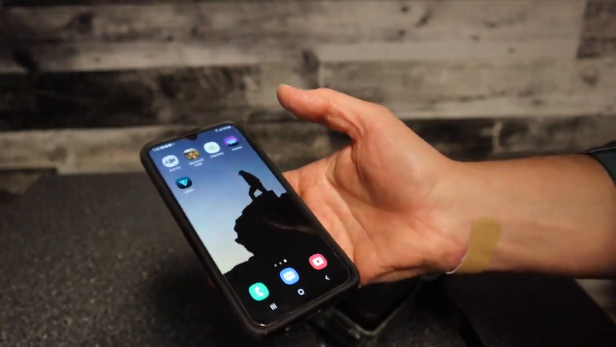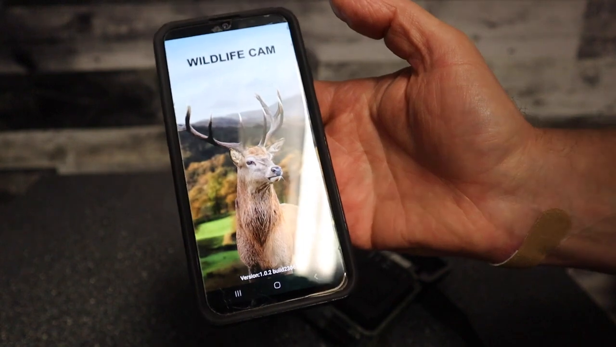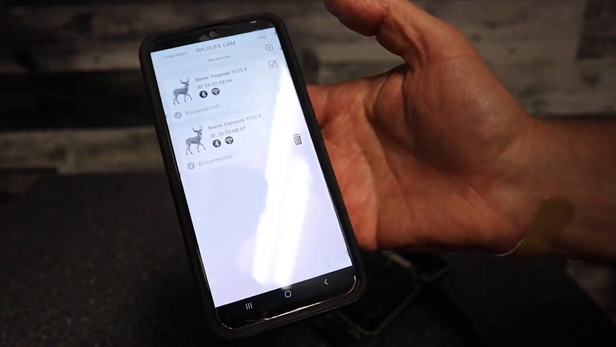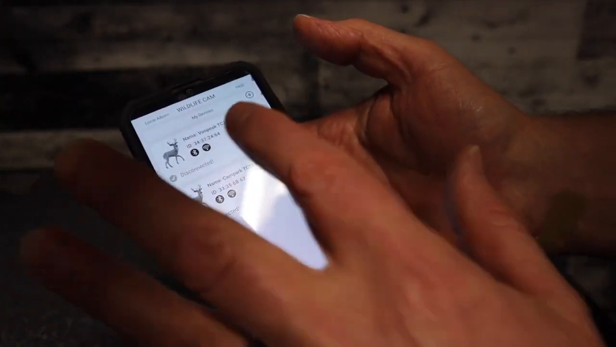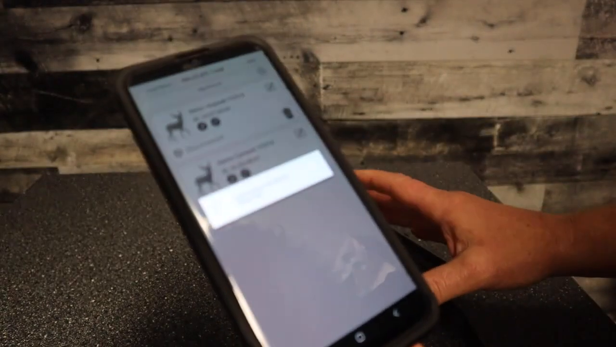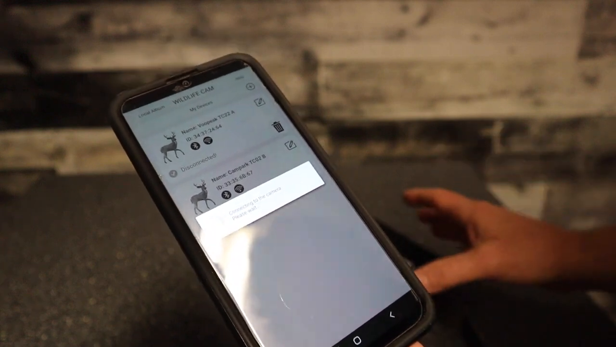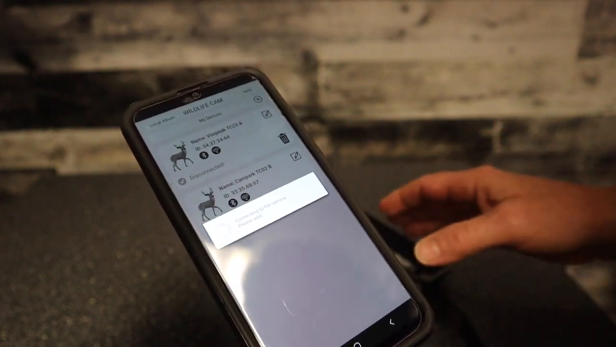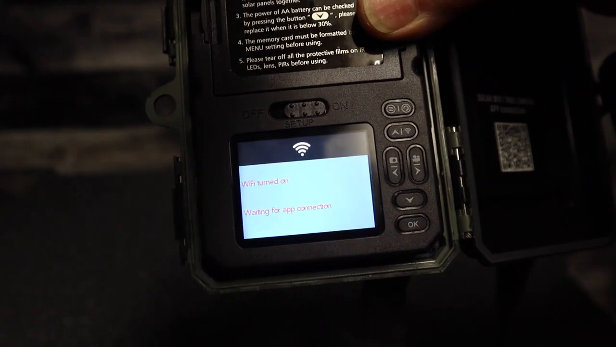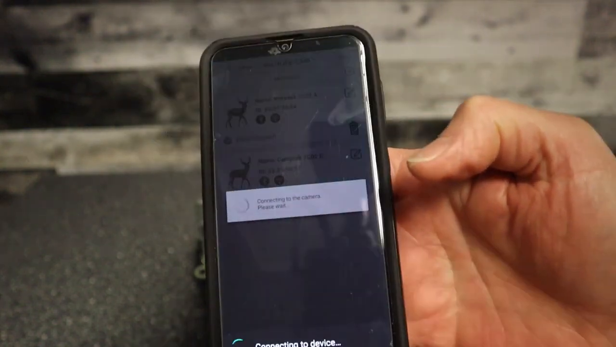The other nice thing about this camera is the app and the Wi-Fi. So I just want to open up the app on my phone here. And once it opens up, you can see there's the Campark camera there. So I just click on it. And with the camera, you got to make sure the camera's on. This trail camera has its own Wi-Fi, so you have to be fairly close to it to get it connected. But once it connects to the camera, you can see on that screen now the Wi-Fi is turned on, so it's going to connect to my phone. I'm going to allow it to connect to my phone.